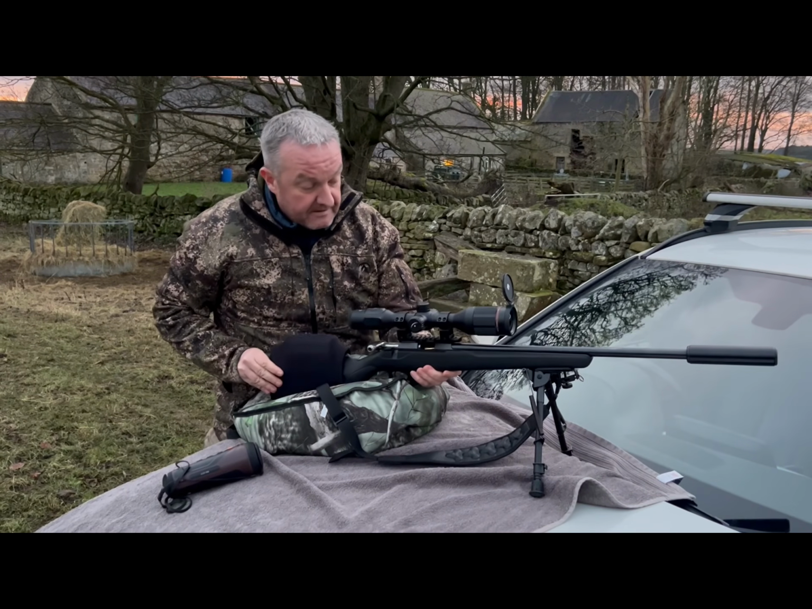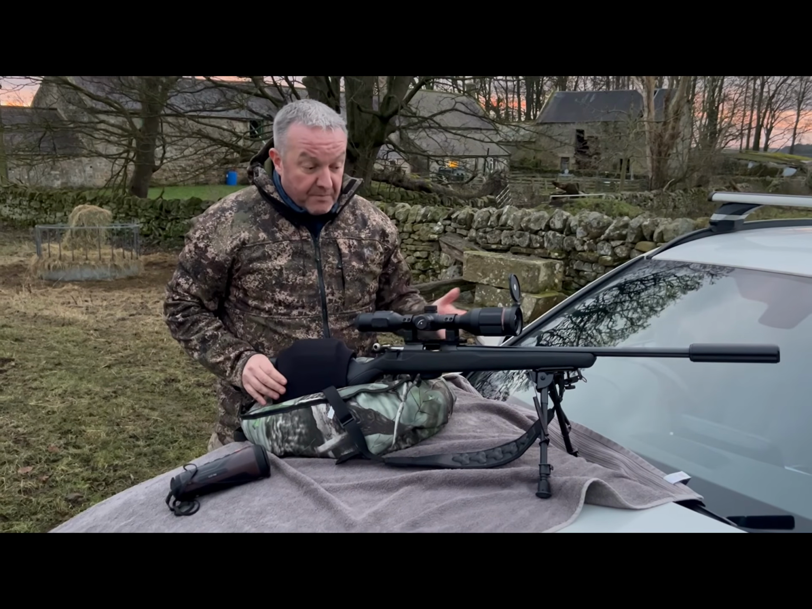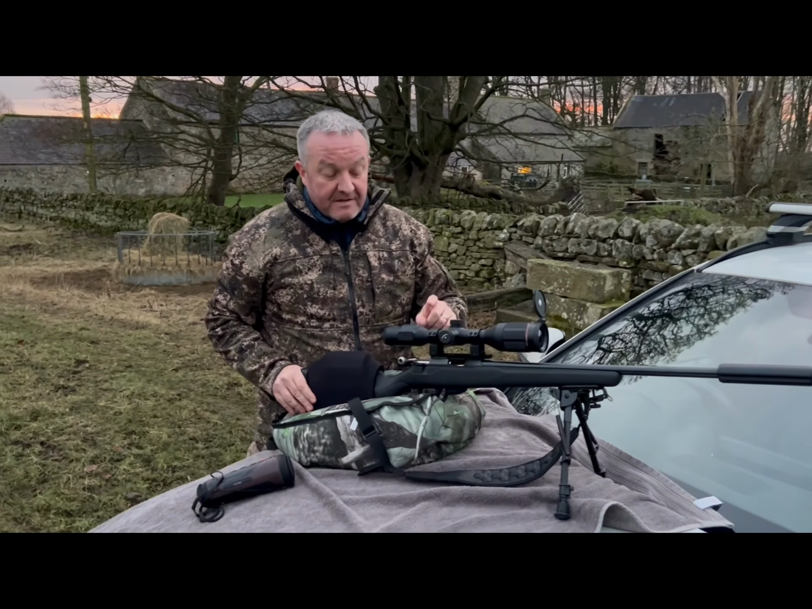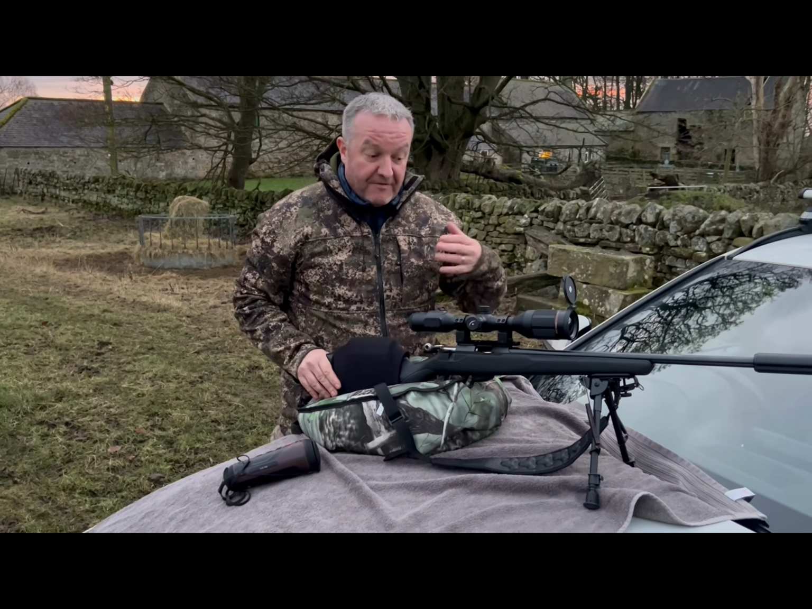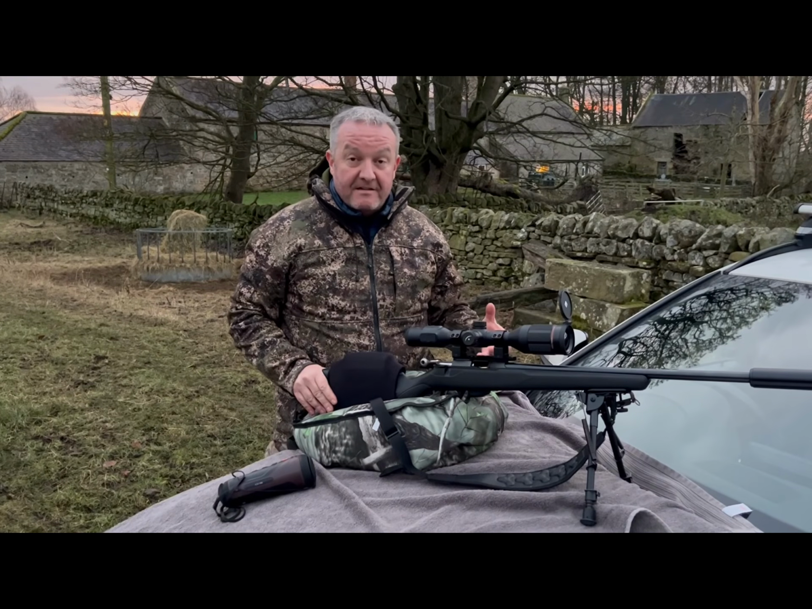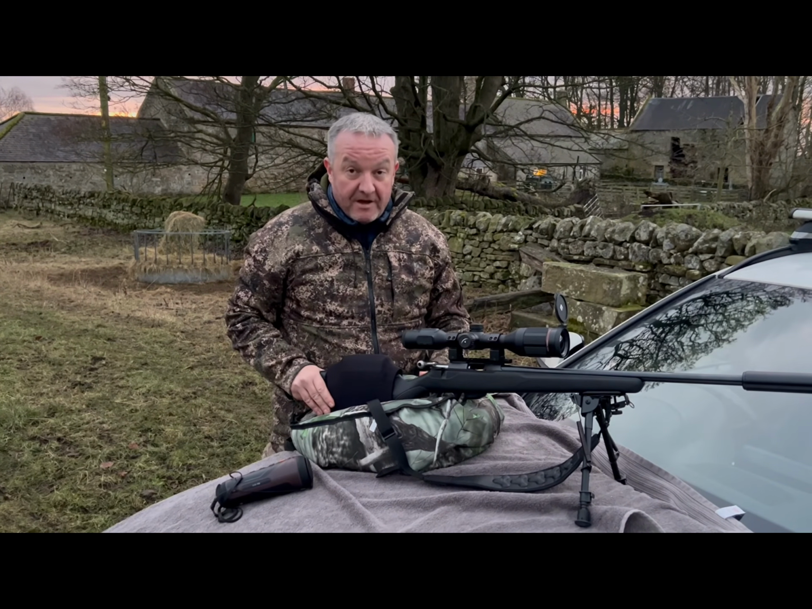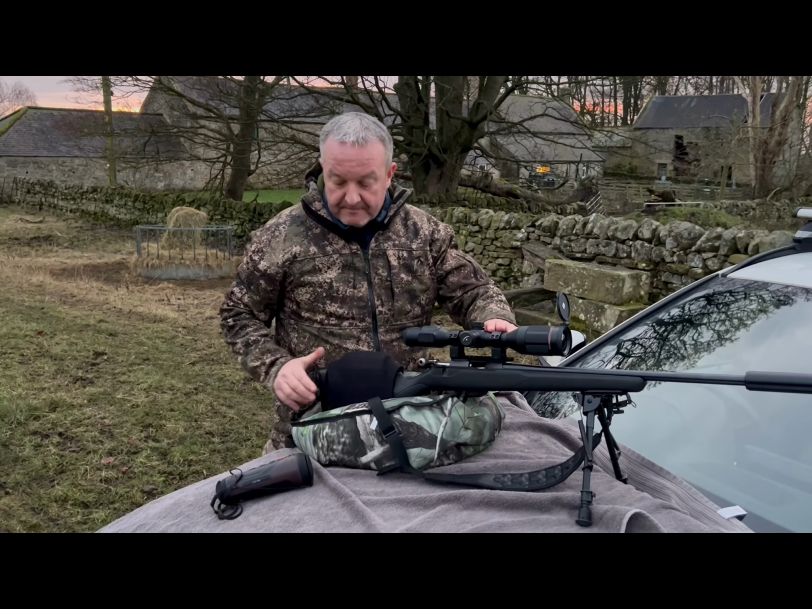Other than that, it is a great bit of kit. Fantastic for the price tag. One big disappointment, there's no microphone on it. You can't record sound. Now, for the likes of us, we need that. So I would expect a microphone on it at that price range. So that's it for the scope.